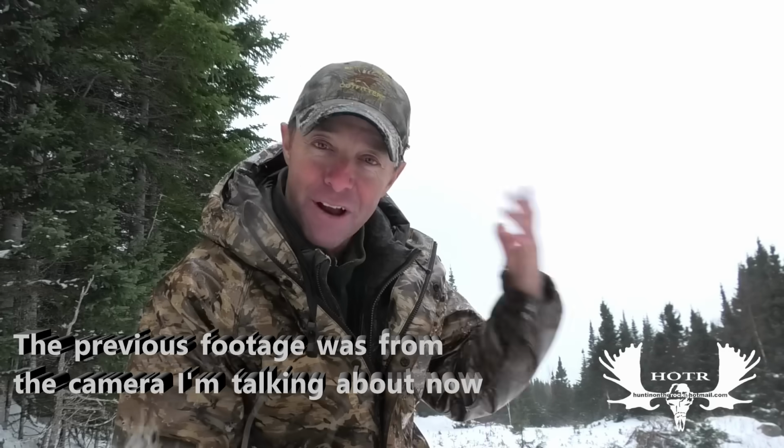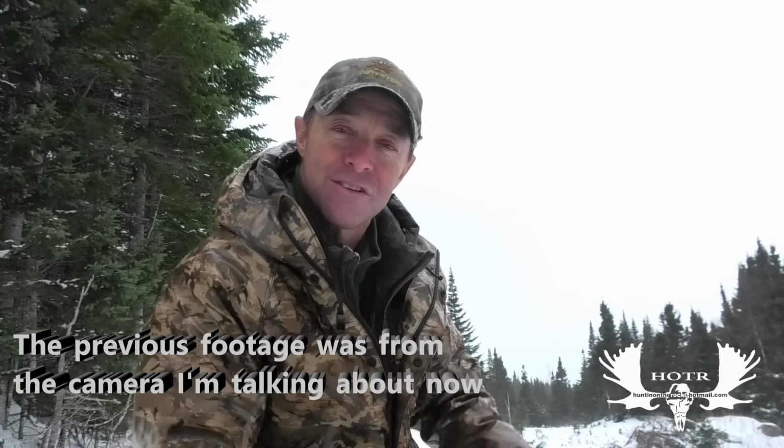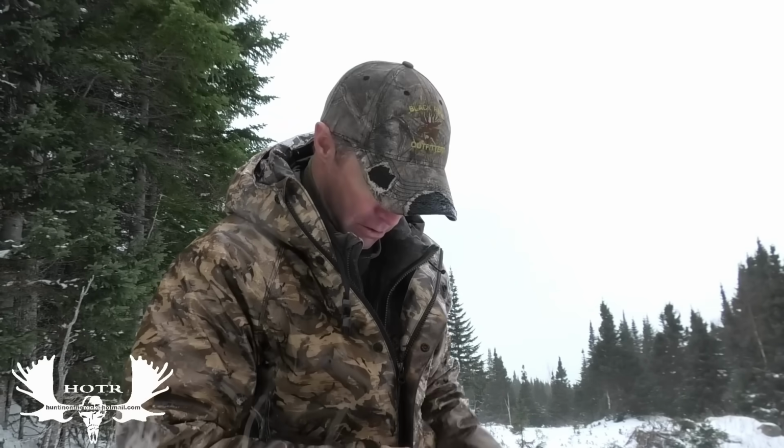And the camera that was sending me pictures would just sit on pictures alone. But my second camera I got there, I got it set up on video. So I'm hoping that I got it on video as he dropped his antler. That'd be pretty cool. So we're gonna go over now and see if we can find the shed that he dropped last night. So see what happens.